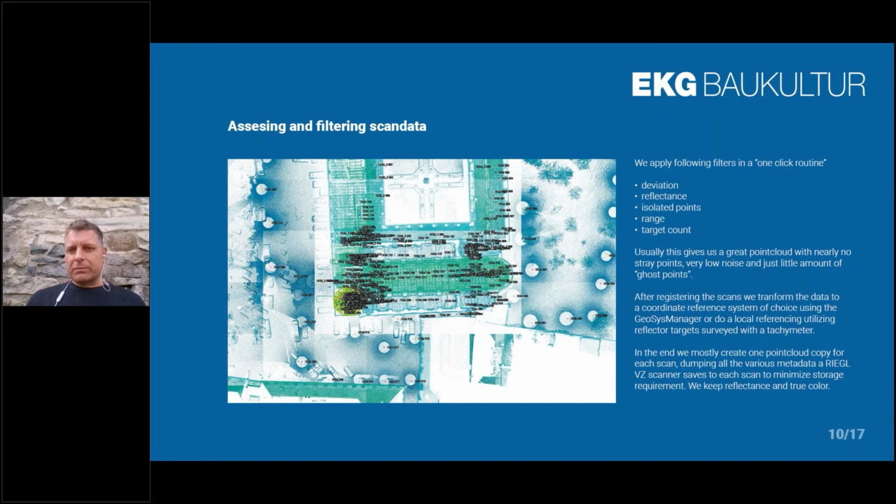Reflectance is important, and deviation also in this context, because we can get rid of windows as glass or of points that are not very well scanned, like ghost points that are around. And usually this gives us a great point cloud with very low stray points, very low noise, and not so many points flying around, disturbing the work that we need to do afterwards.